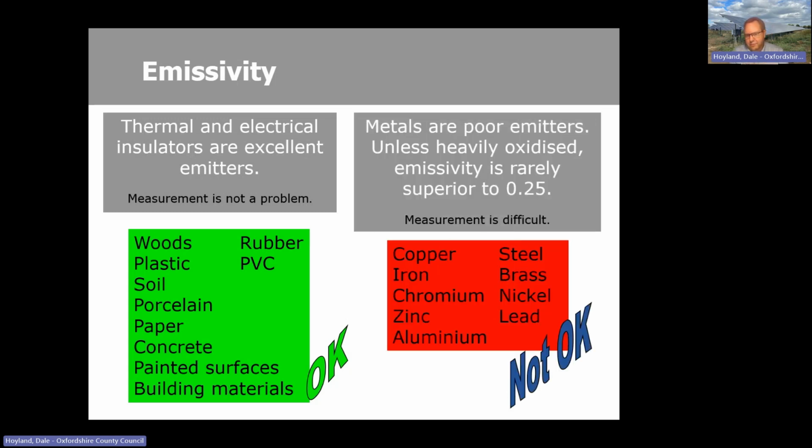However, these things, typically metals and shiny surfacing, not okay. They've got a value that's typically below 0.2, and it's very difficult to get a true reading from them. So the only reason I'm telling you this is simply to be aware. And probably the best example out of those is aluminium. So aluminium window frames are likely to be losing a lot of heat for that resident.